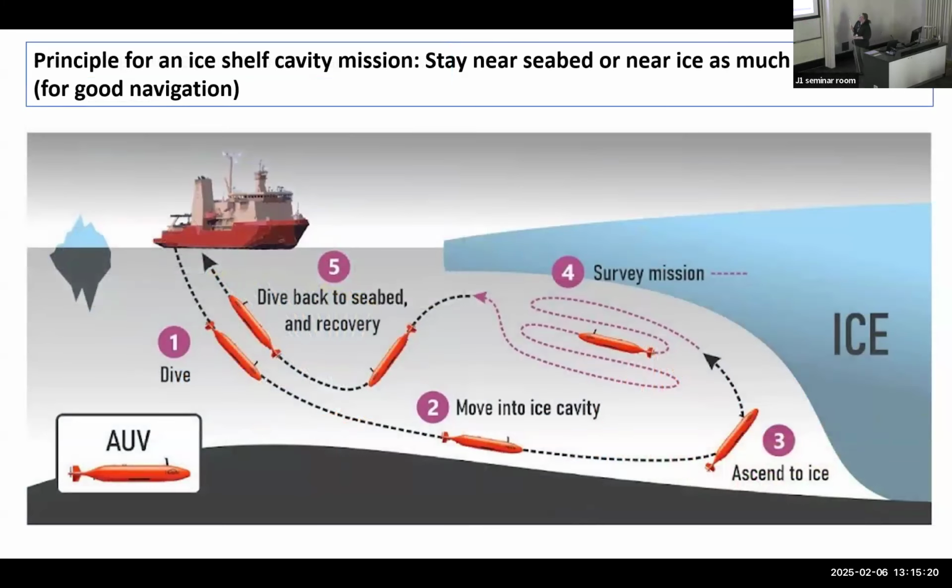So when you do an under ice mission with the AUV into an ice shelf cavity, the typical way that we do is that you park the icebreaker somewhere apart from the ice shelf cavity where it's safe, not too many icebergs, not too much sea ice, and then you get prepared to launch, and you put it into the water and tell it to dive as soon as possible down to the seabed.